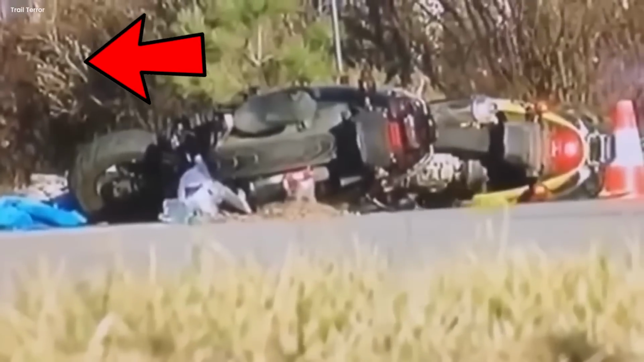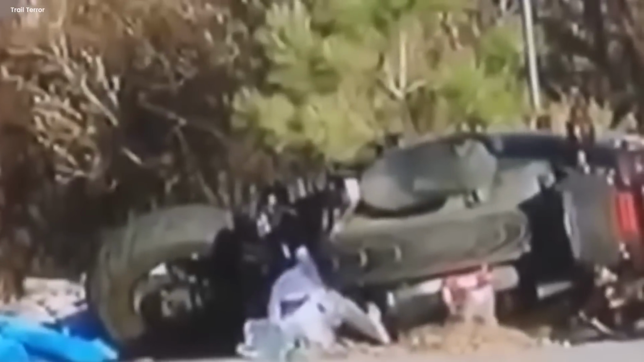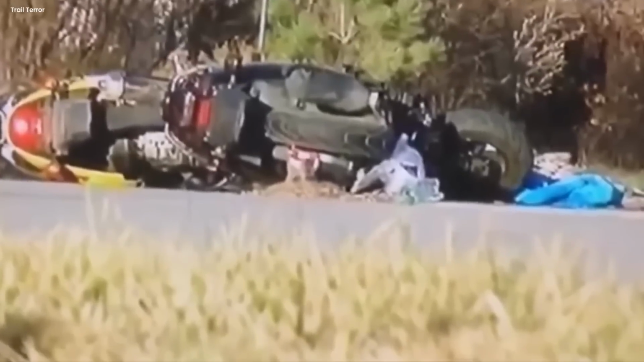The camera recorded it all, but it didn't explain anything. Nobody knew what this awful thing was or why it showed up. It left a big mystery and fear in everyone who saw it. It was a moment that gave everyone the creeps, and it's something you'd never forget.